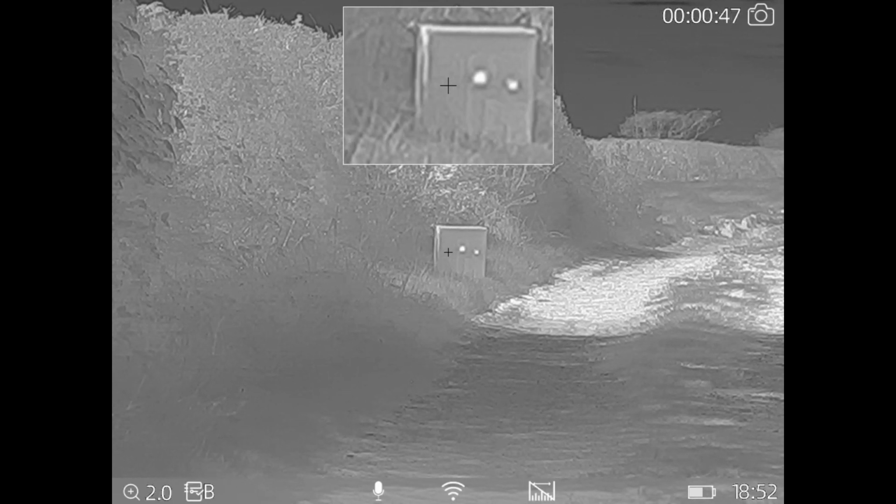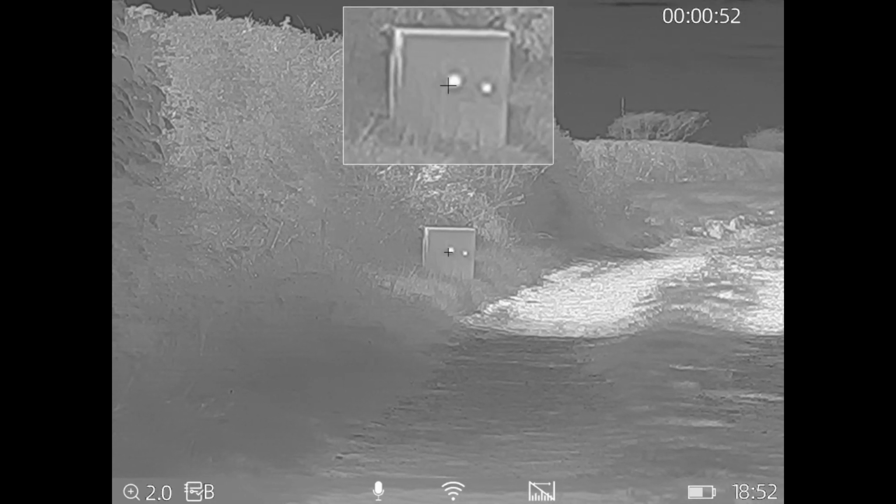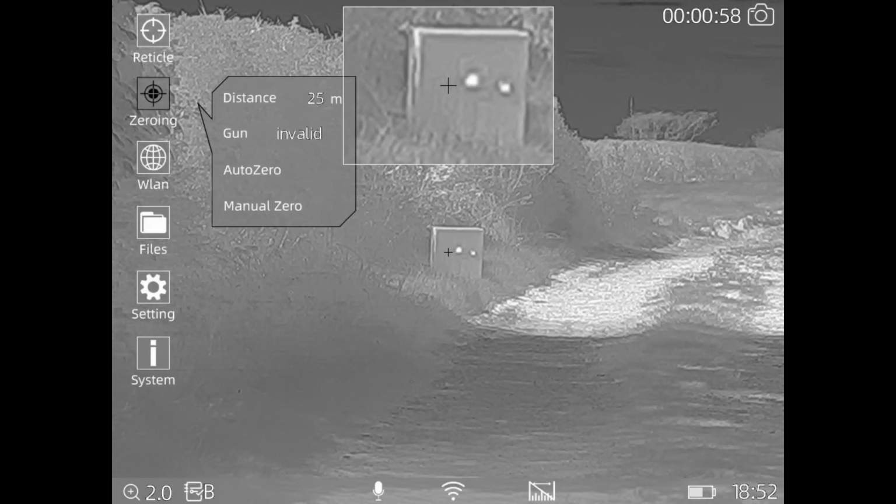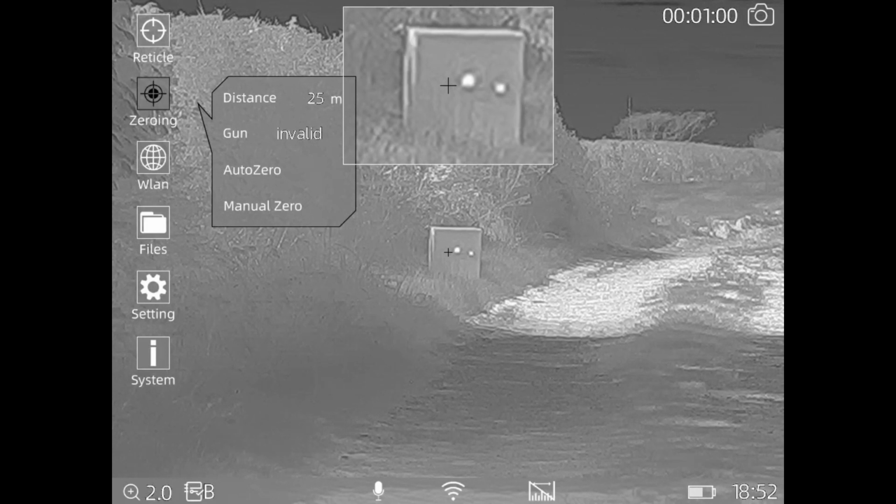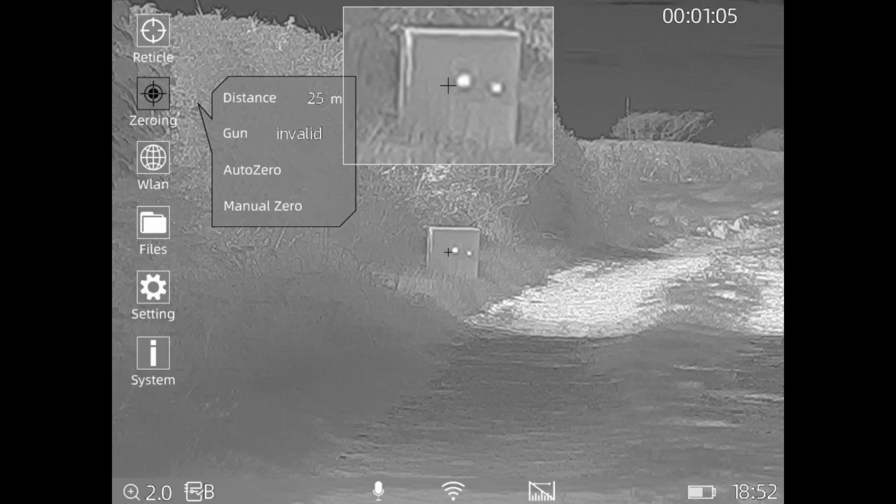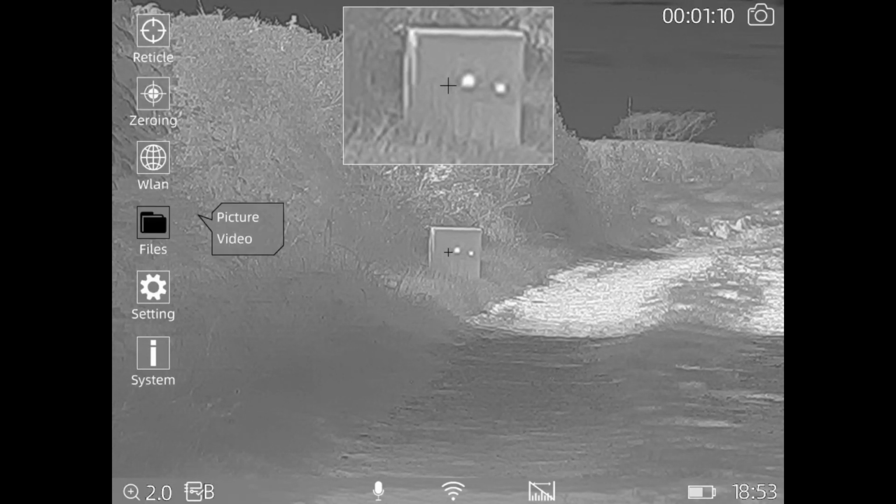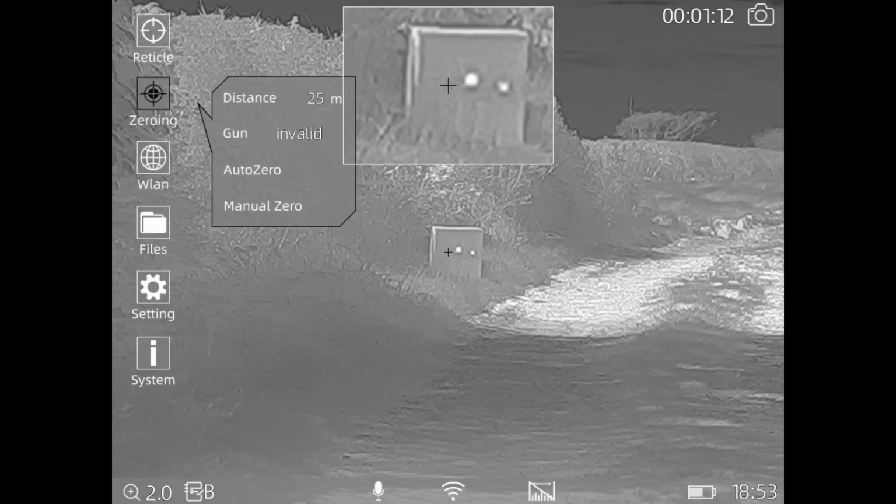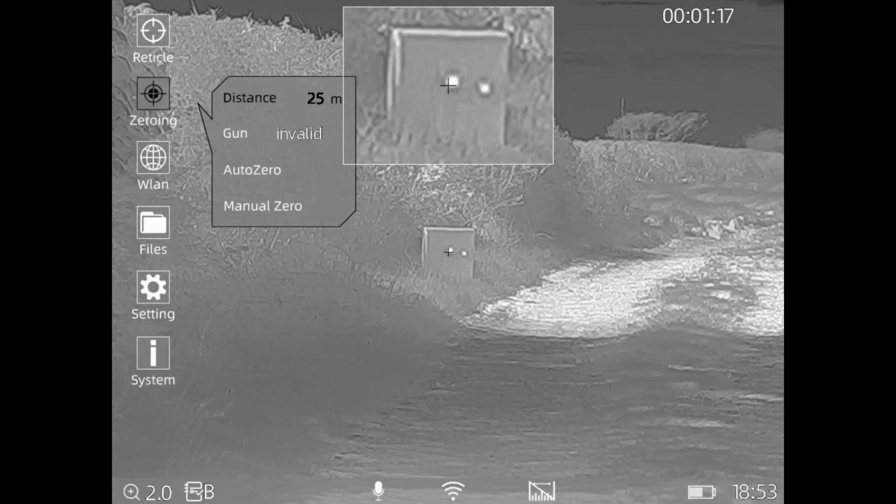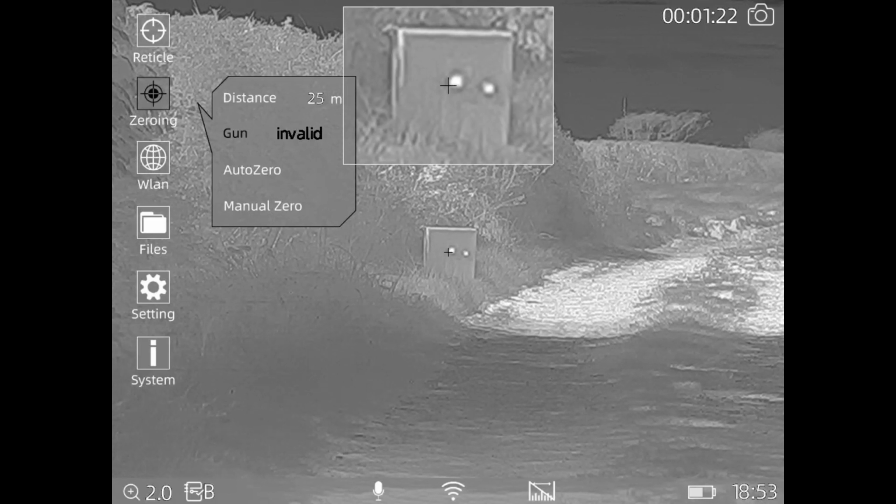So what you want to do now is, yep, so you're on there now, that's your point of aim, that's your point of impact. You want to be going into side button press, and you're into zeroing. I've preset my zeroing profile. This one's going to be called the M3, and the other one obviously for whatever centerfire you're using. I think you can have up to 5 different profiles on this scope. So what you do now is, one press onto the zeroing, and then as you can see the distance there is 25 meters. Gun there says invalid, but I will name it M3.